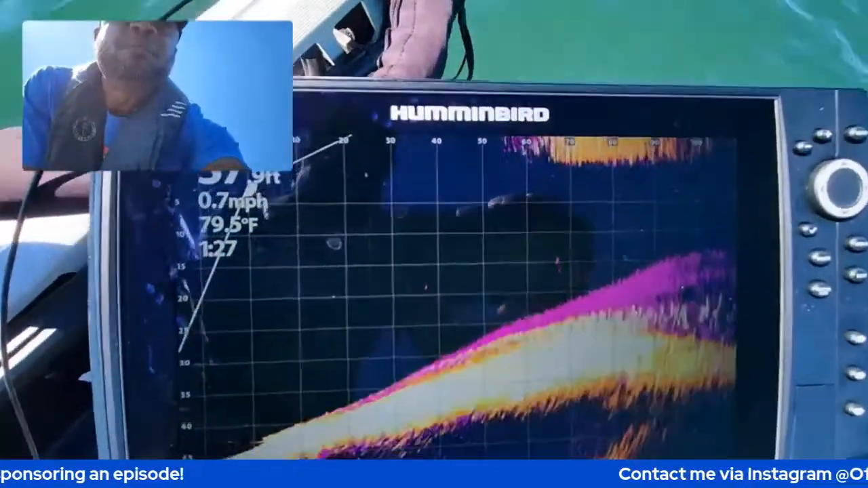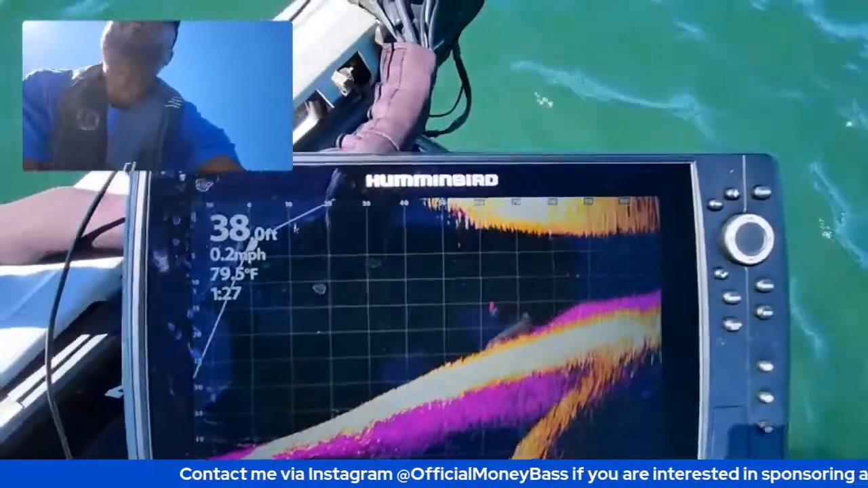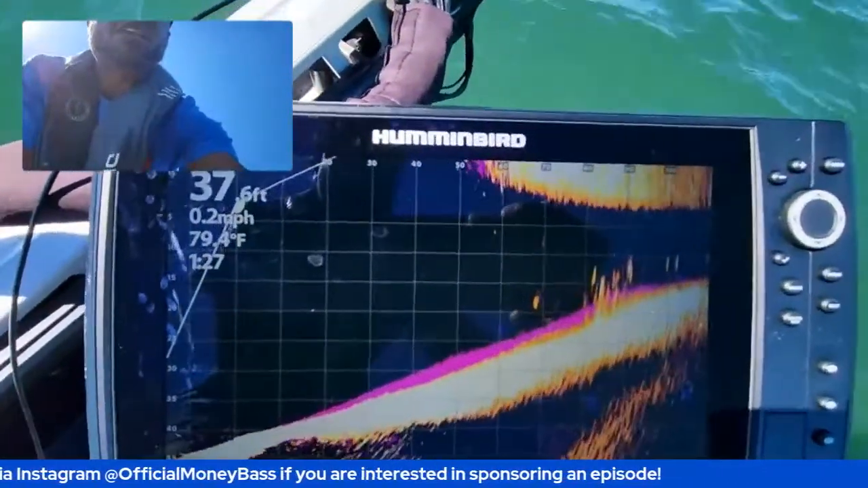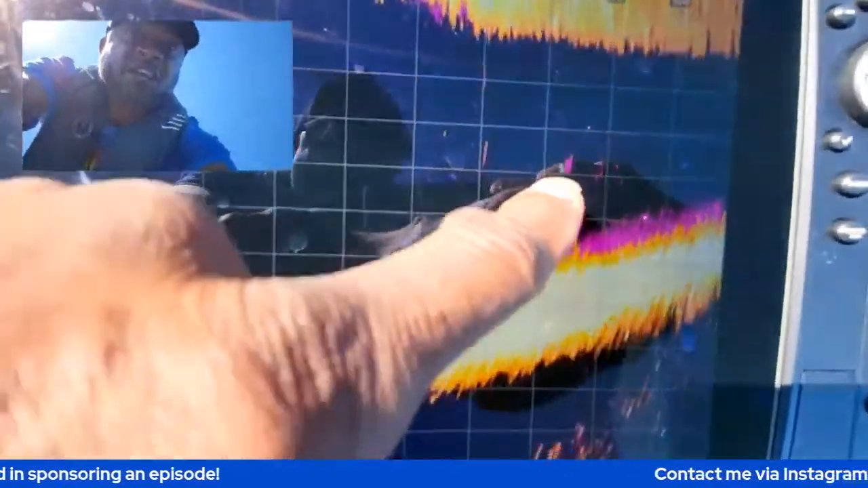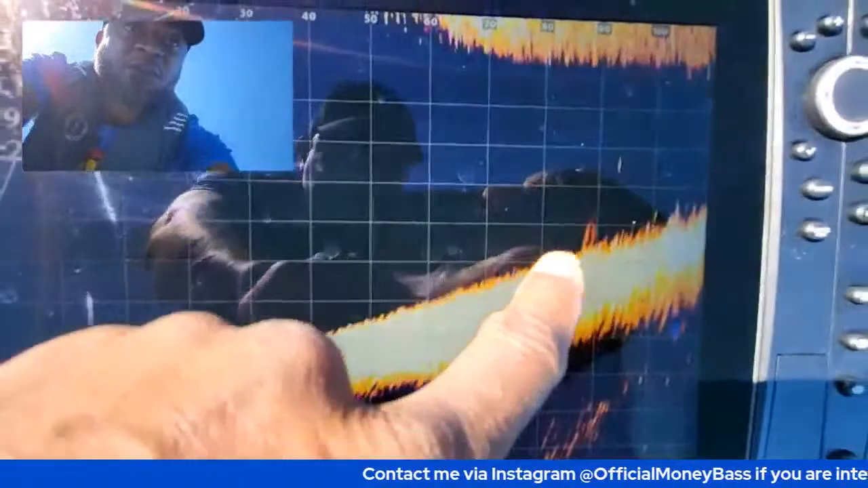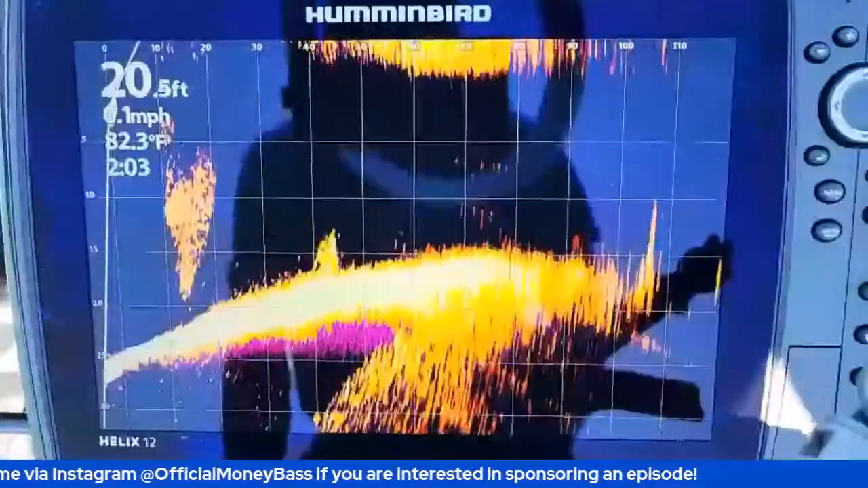So as far as people that may have a question about target separation at long distances with that Mega Live system, let me just get back on it again for you. There we go. You can see the cover, you can see the fish, you can definitely distinguish the fish. And whenever you have that persistence mode on, which is that purple haze behind those fish, you can see those fish moving, and that purple haze kind of lets you know what direction those fish are moving in.